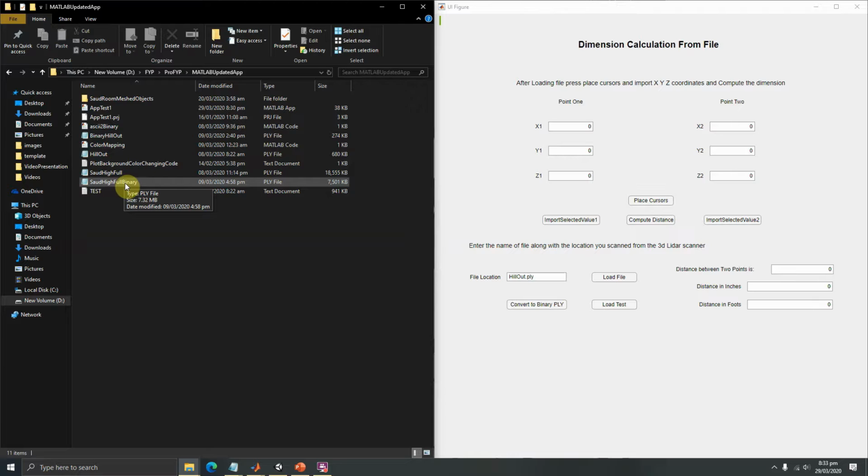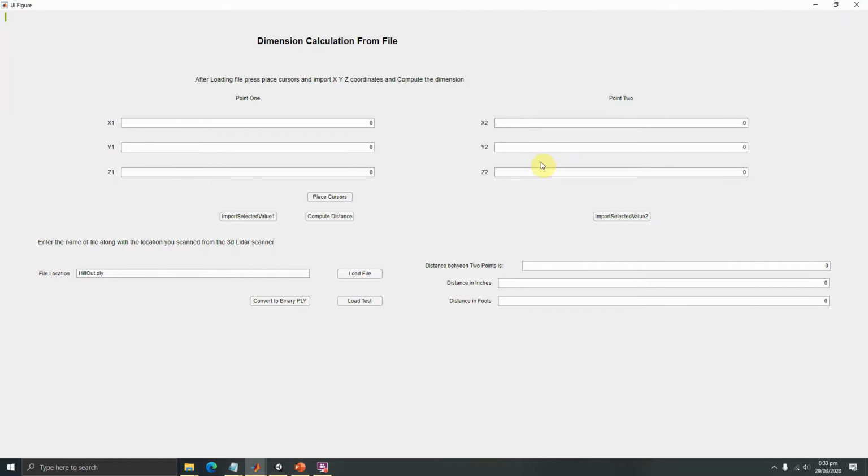The software we designed has basically three features. The first feature is to visualize the 3D file. The second is to measure the dimensions, and the third feature is that we can convert this file into a binary PLY so that in the future we can make games and even 3D print the file.